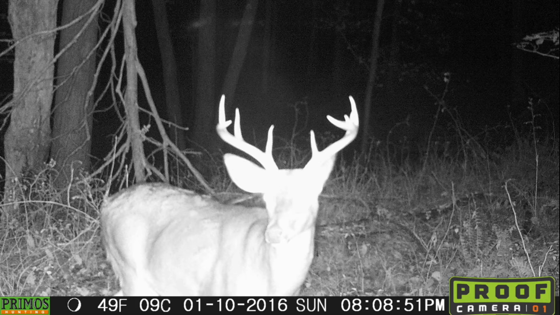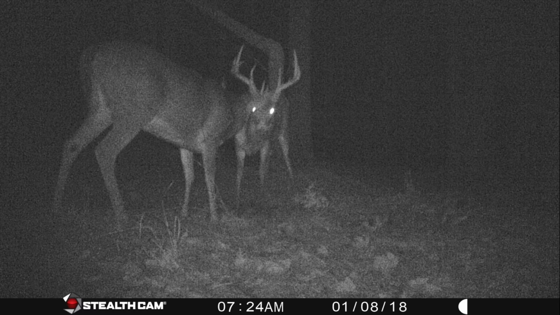Unfortunately, when archery season started, he sort of seemed like he changed his pattern. I was hunting a small 10-acre property there in Ohio, and he changed his pattern. But I want to show you some of the bucks that I got in Ohio as well. There's a nice big boy.